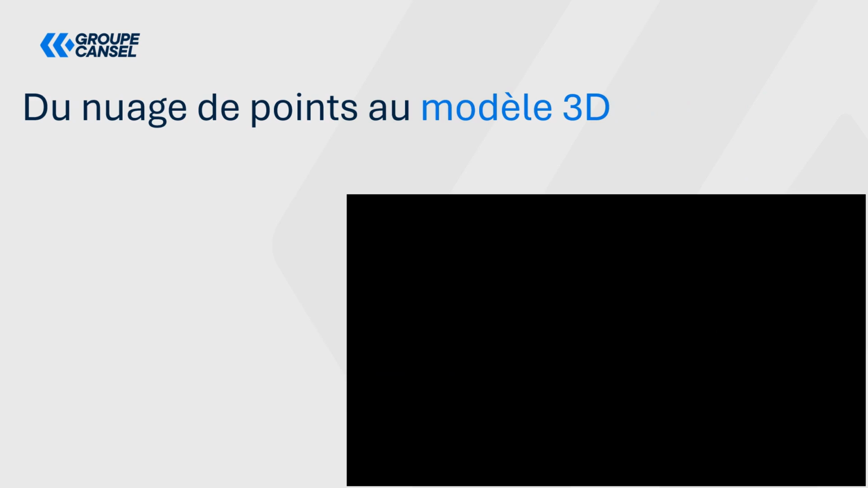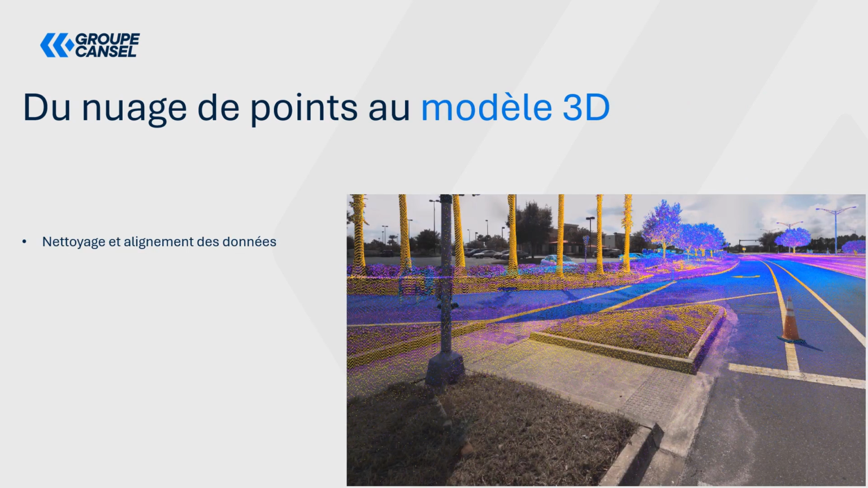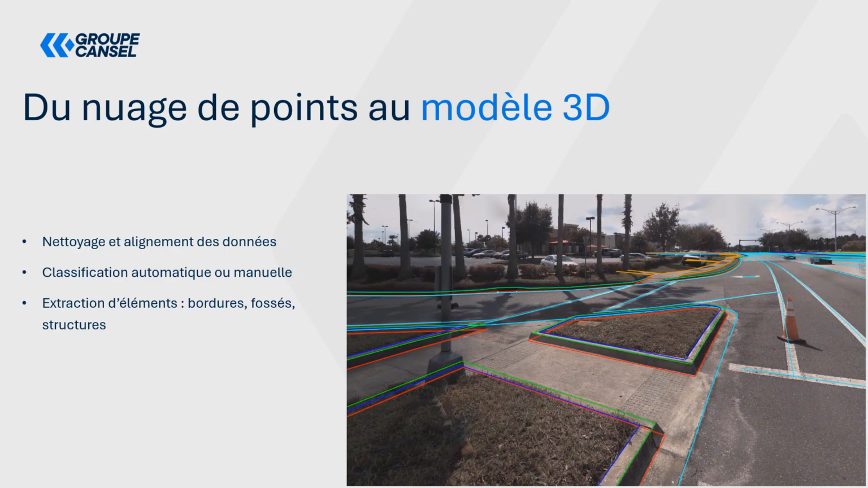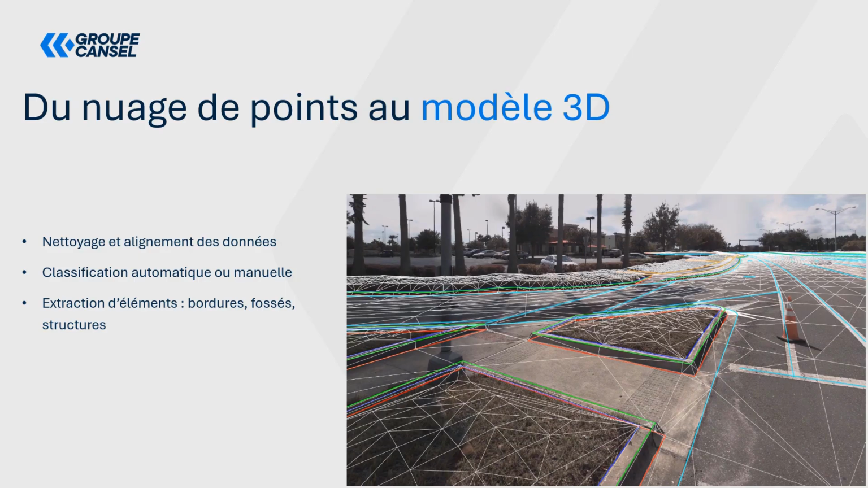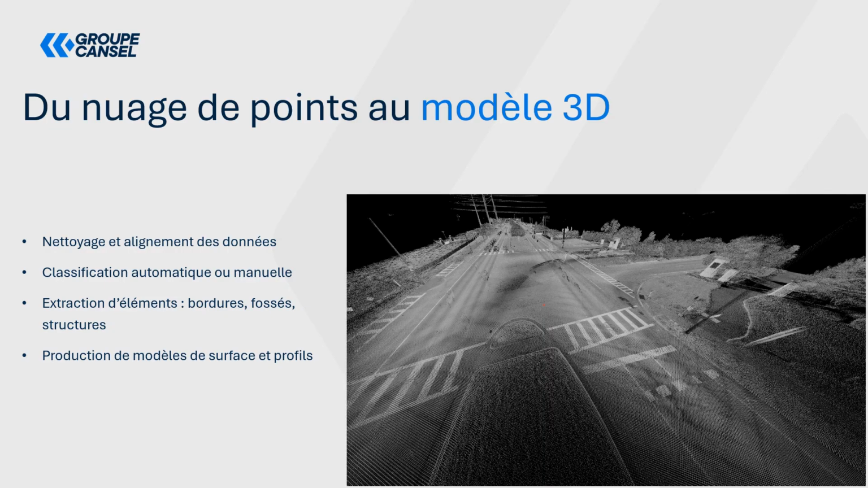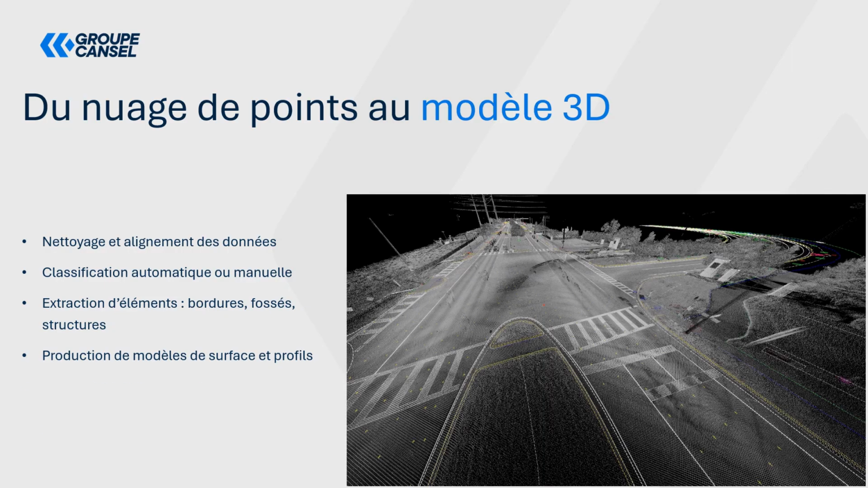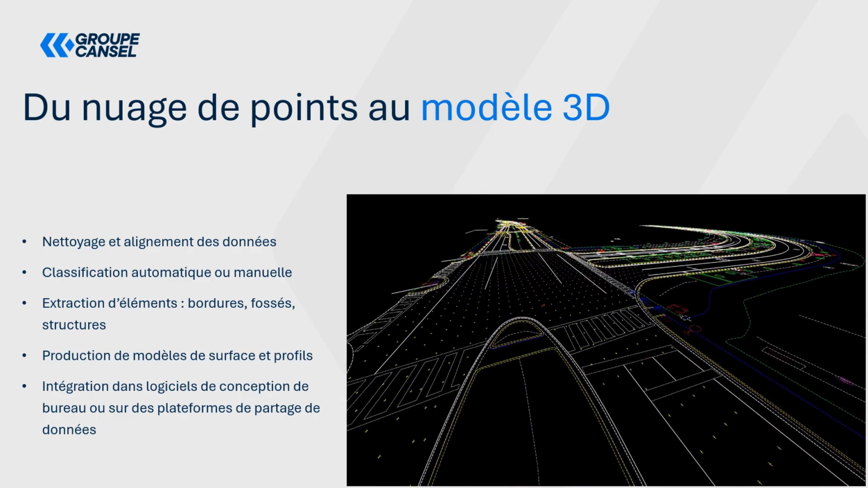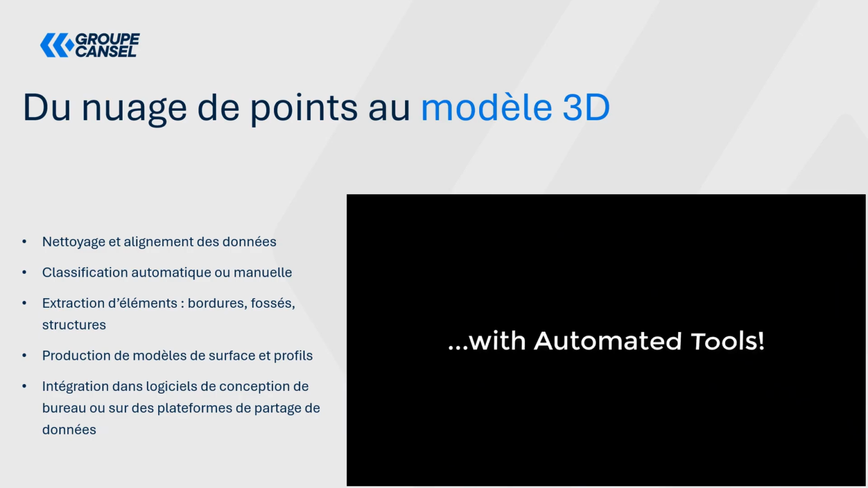From the point cloud to the 3D model, there will be different steps required. This includes cleaning and aligning the data, as well as automatic and manual classification, the extraction of elements such as curbs, ditches, and structures, as we saw in the short video here, the production of a surface model or a profile, and then the integration of all this in various office design software, as well as data sharing platforms.